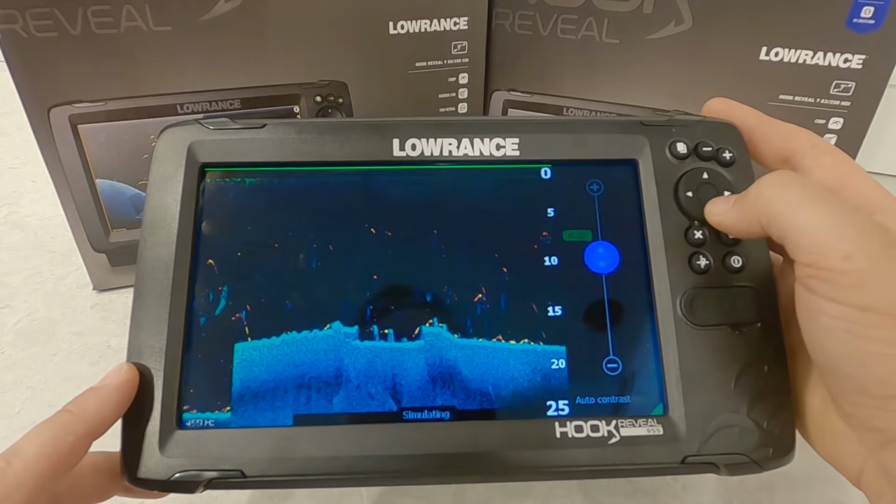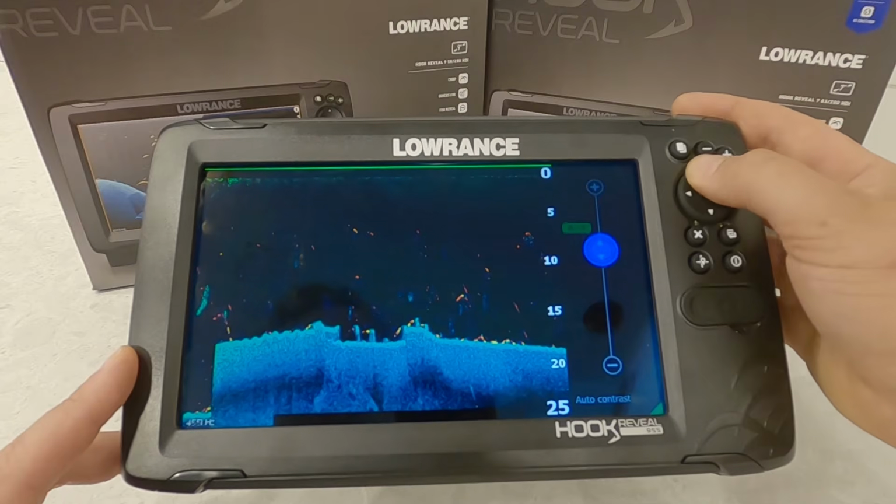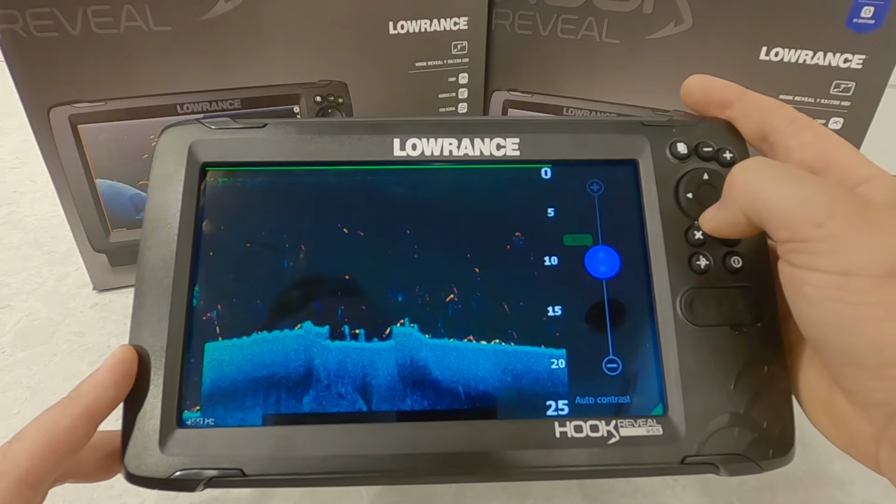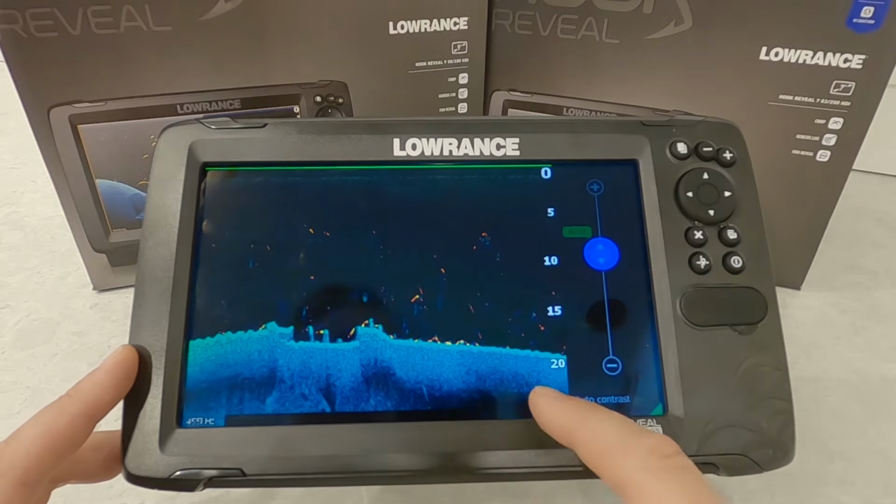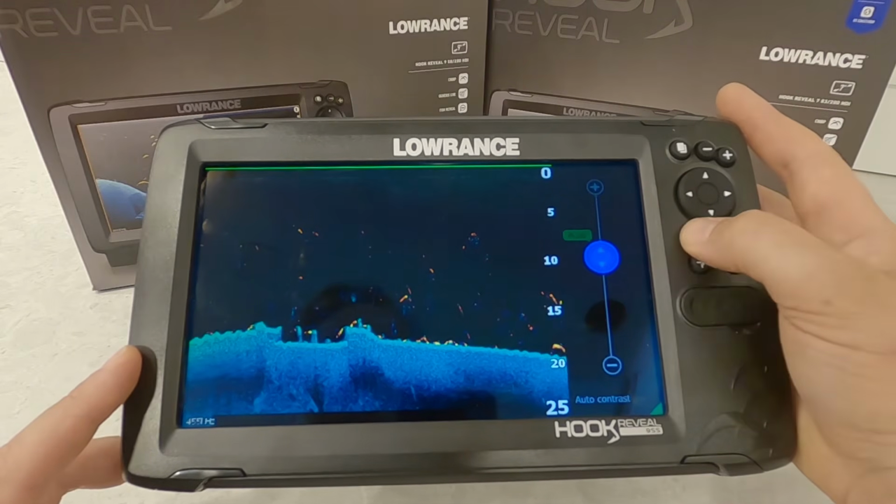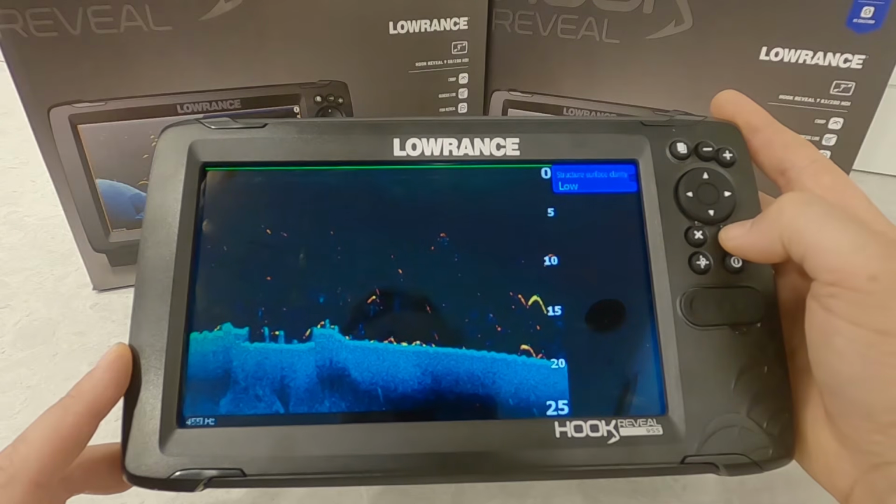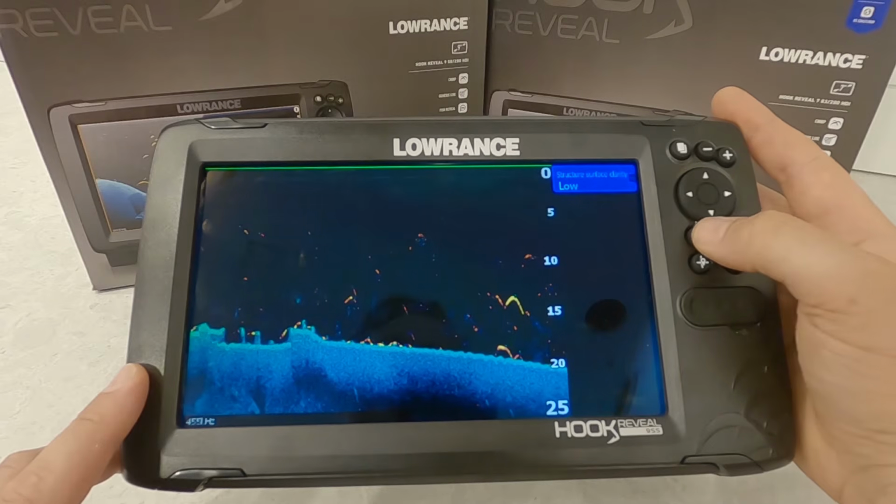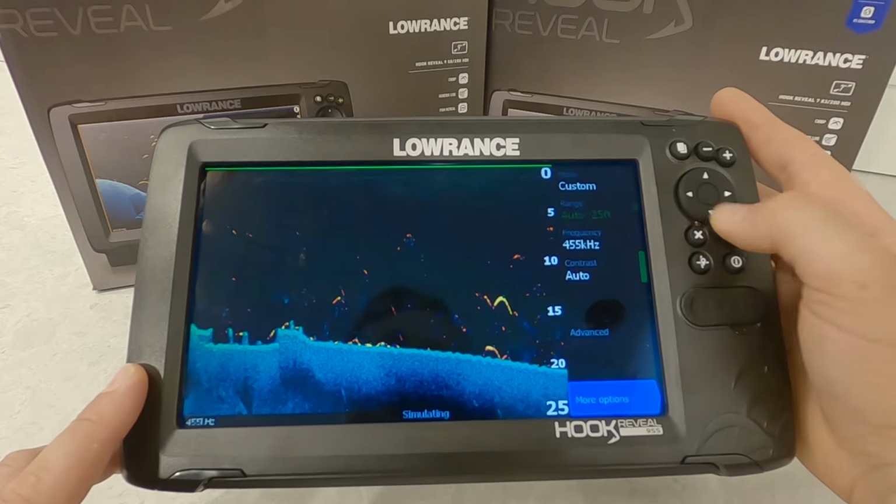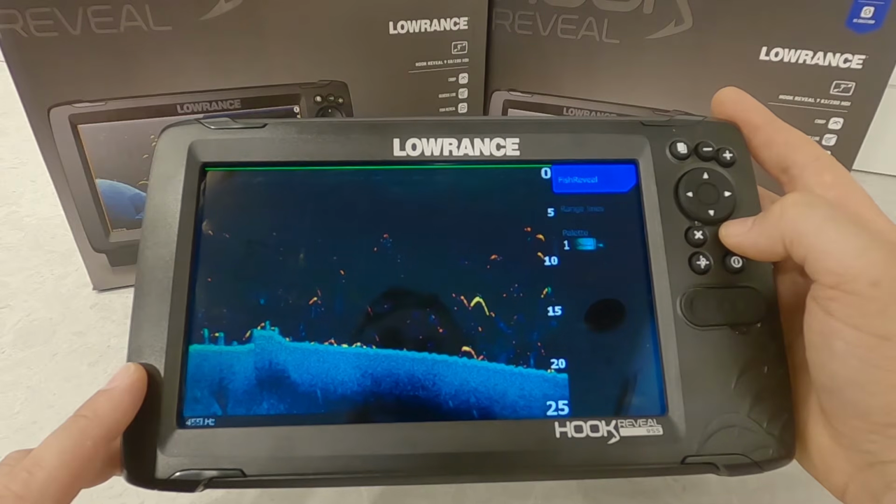Contrast is like our sensitivity. Won't go into adjusting auto or the auto bias or manual. Again, it's exactly the same as sensitivity. You can do that, and it'll adjust the DownScan portion of this. So I'll leave it on auto. We can come into advanced, and then we have surface clarity. We don't have noise rejection because it's not really something that you run into with the DownScan as much as traditional sonar. And then in more options, we can toggle FishReveal on or off in here.